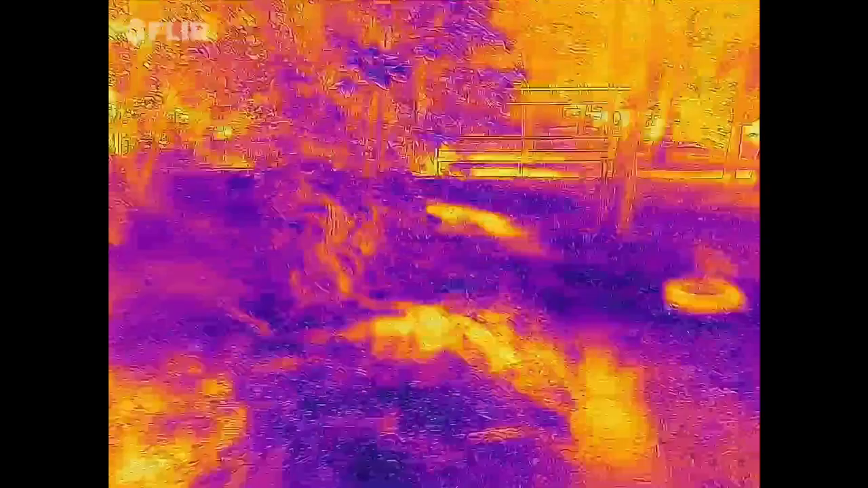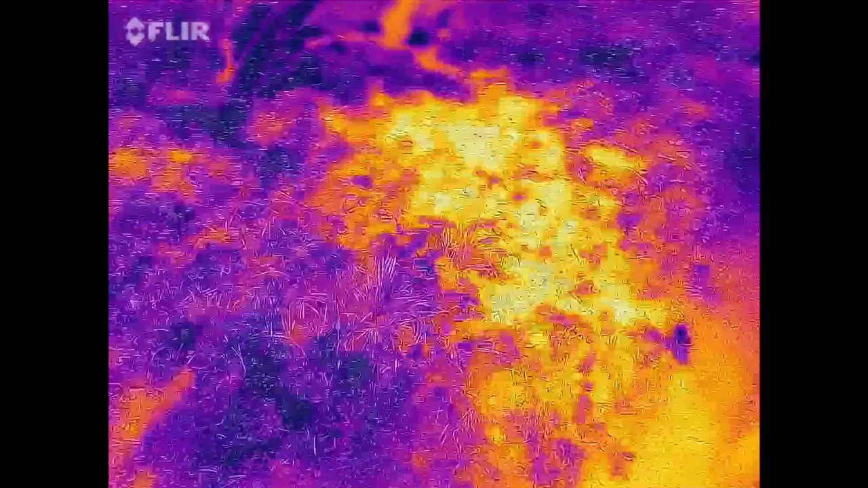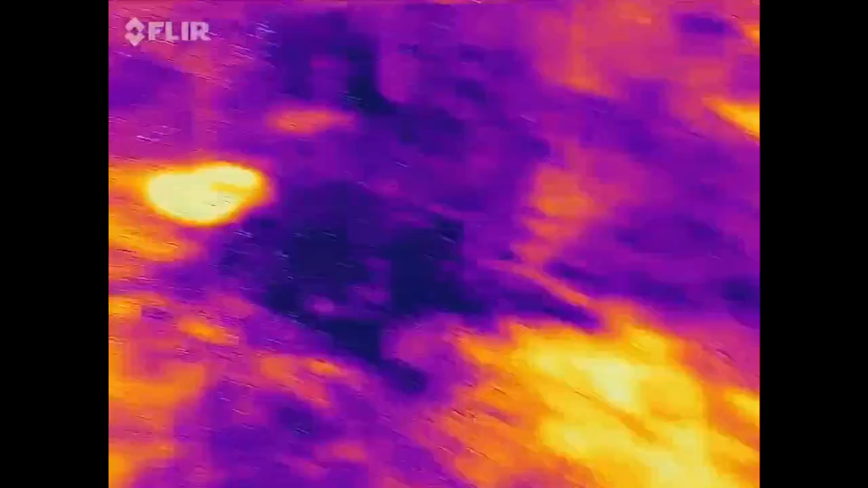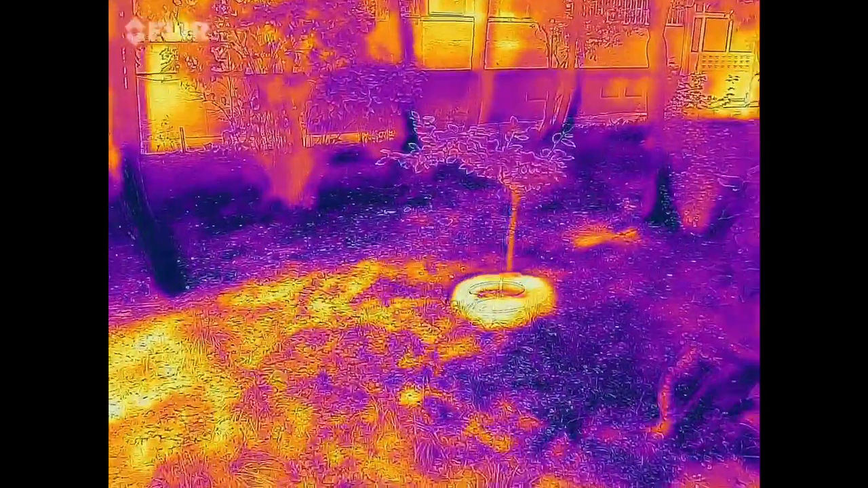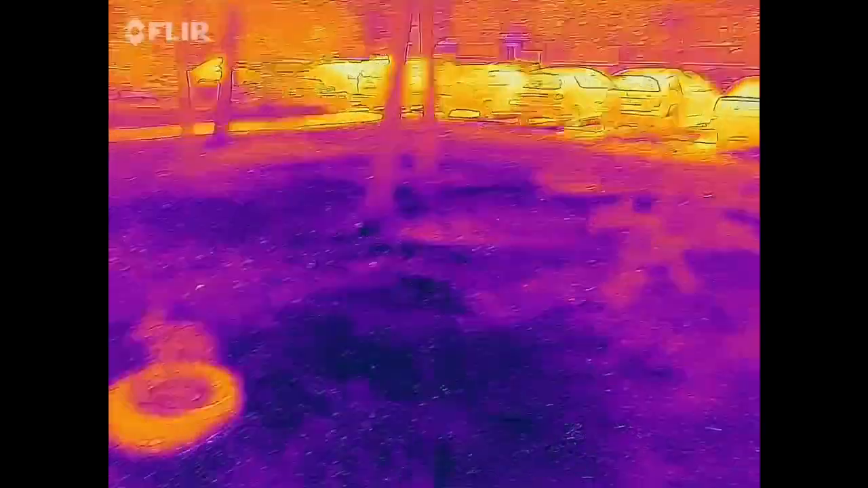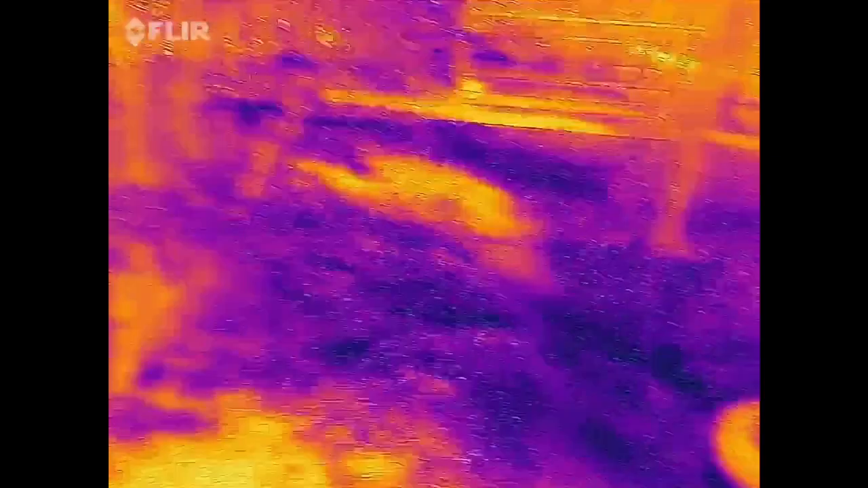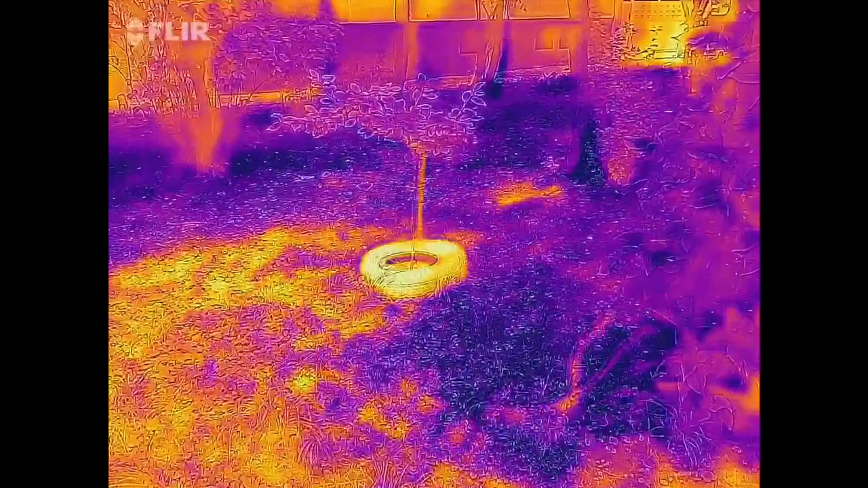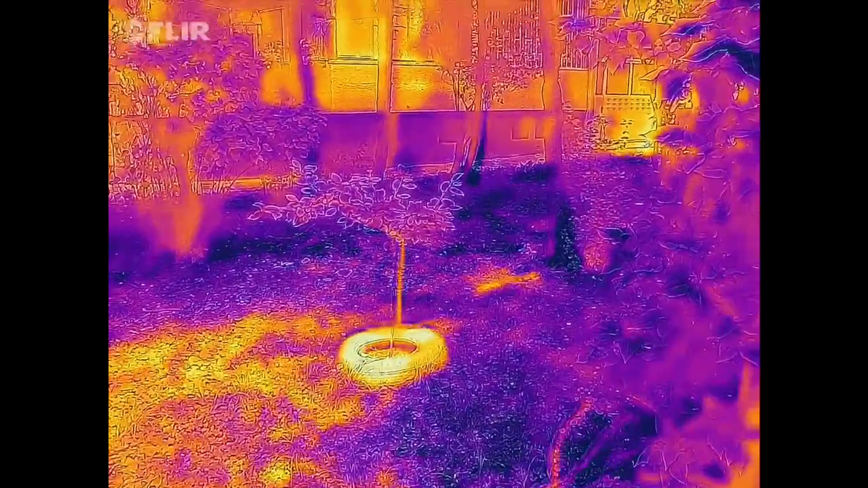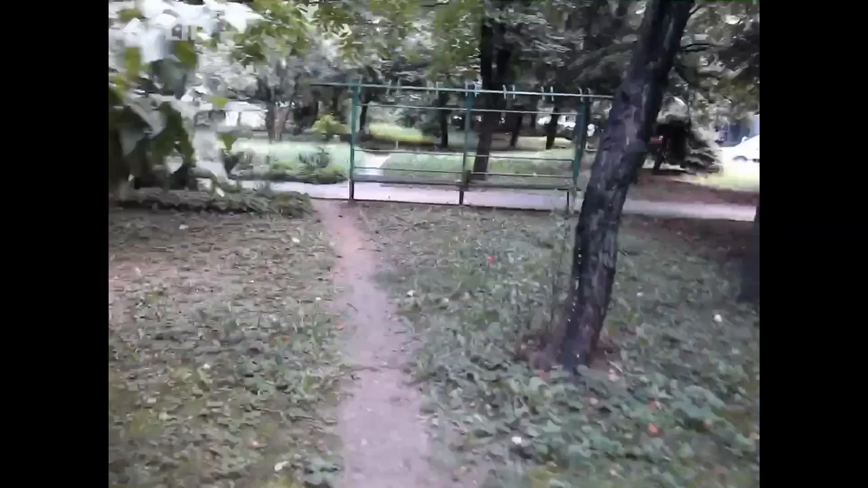So let's walk around in this park and see what else we can find. I'm finding it fascinating how some patches are warmer than others. And over there, those are tires. They're made for planting trees, and you can see how they are much warmer. Let's walk a little bit more and see what other interesting things we can see.